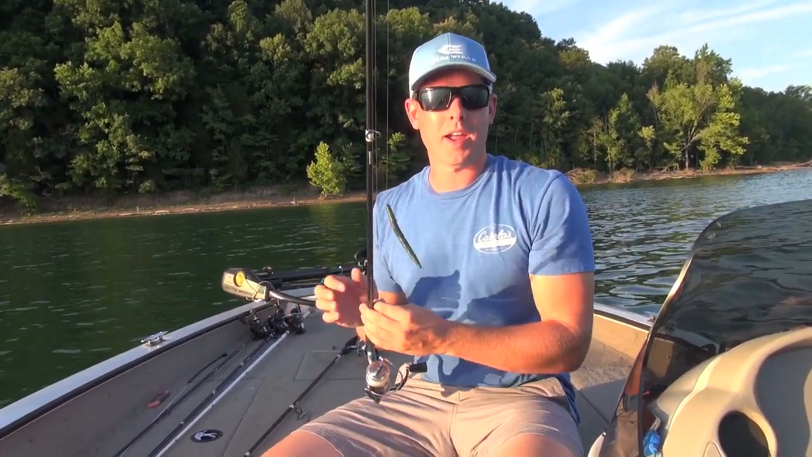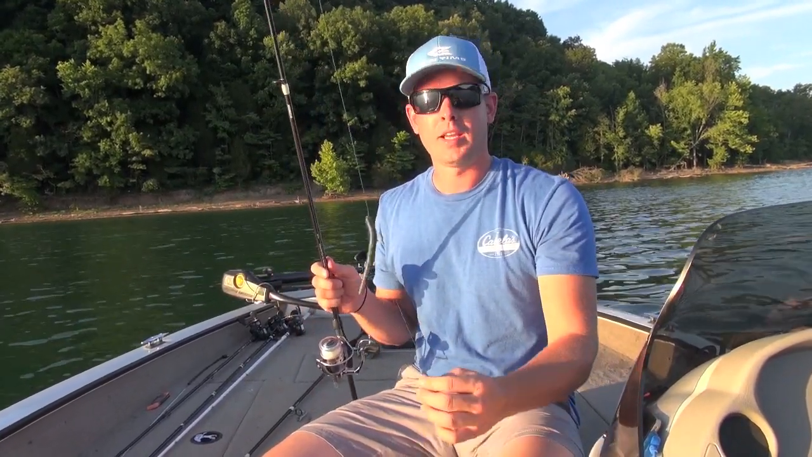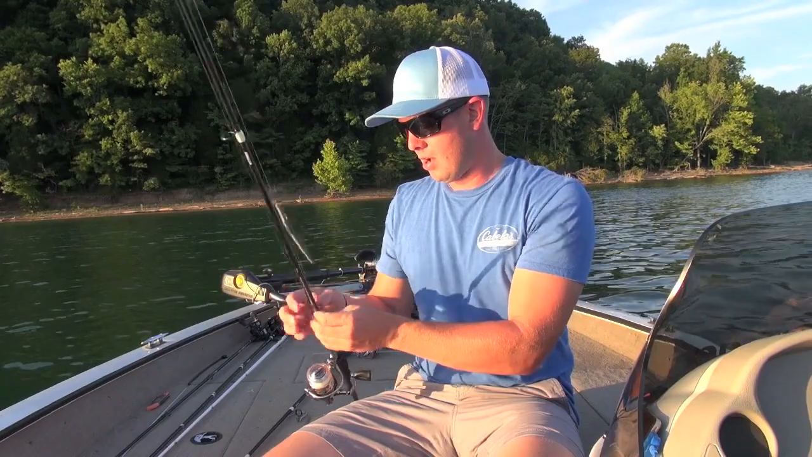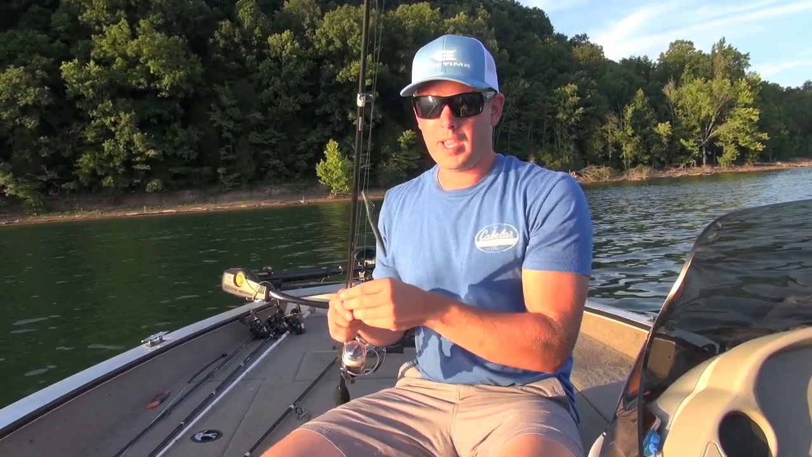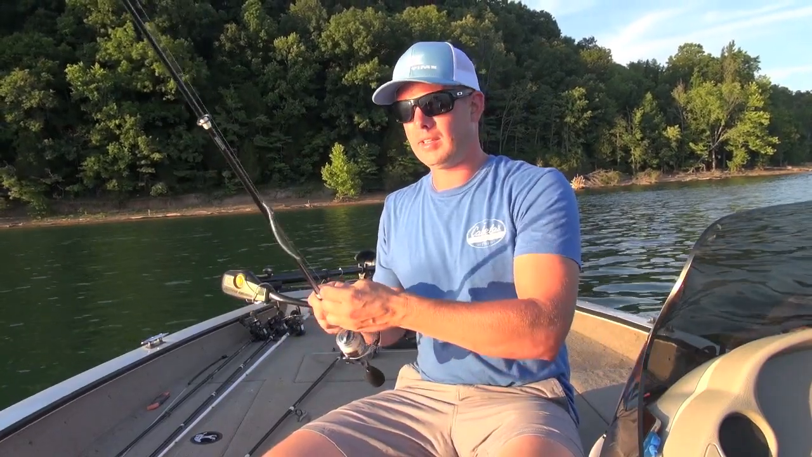Usually what I'll do is I'll graph over these points. If I see some bass, I'll drop this straight down their face. I don't cast this bait all that often. Really good bait to catch a lot of fish. I've caught a lot of big fish on this bait. Just a light spinning rod.